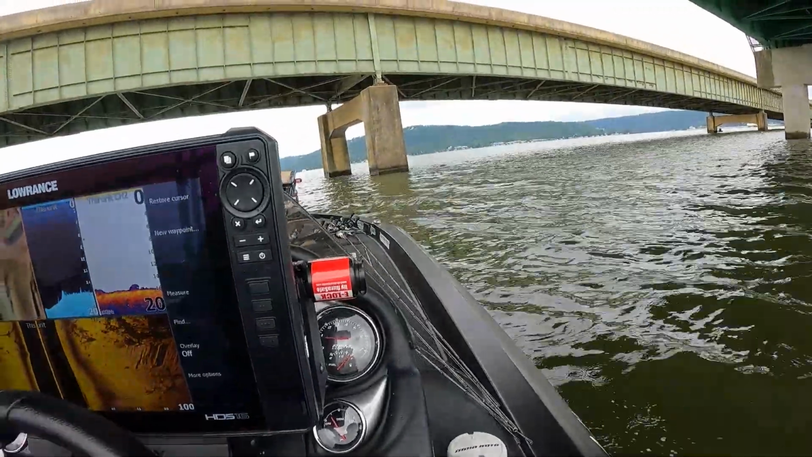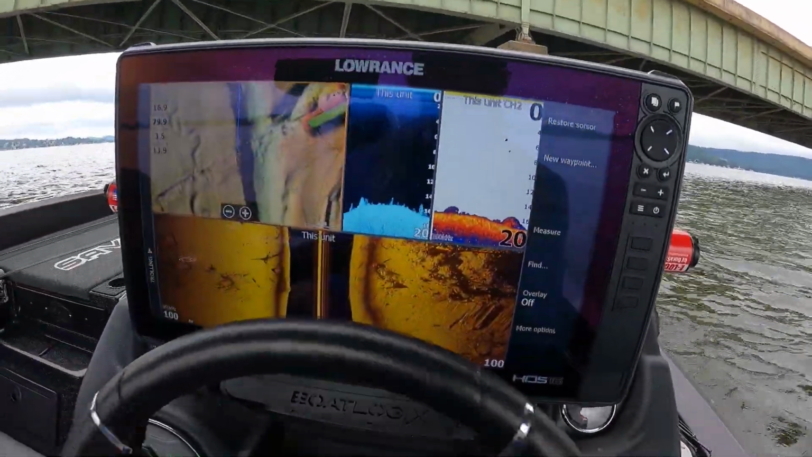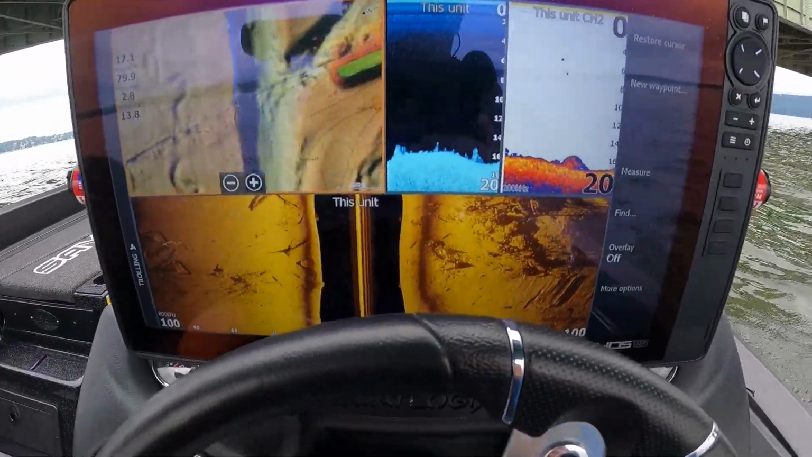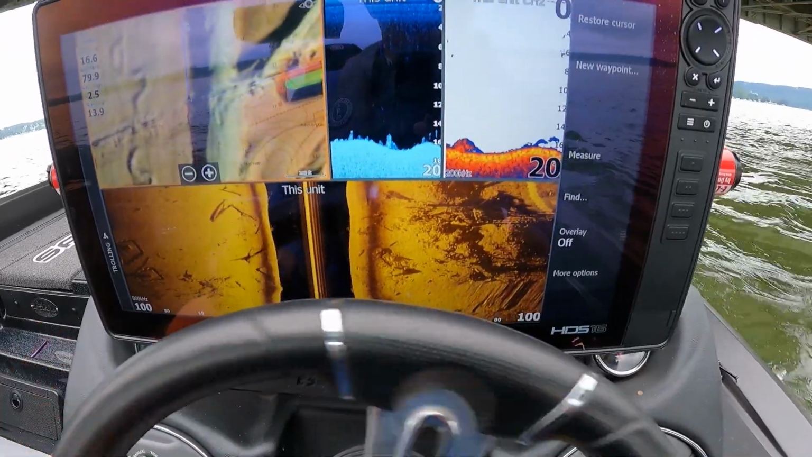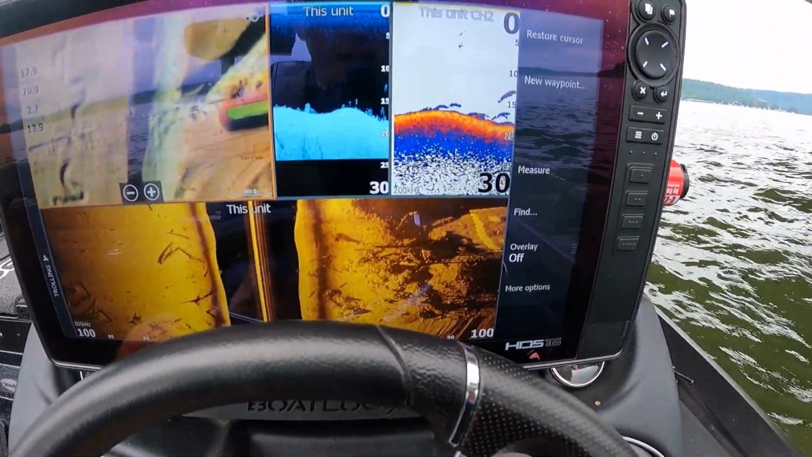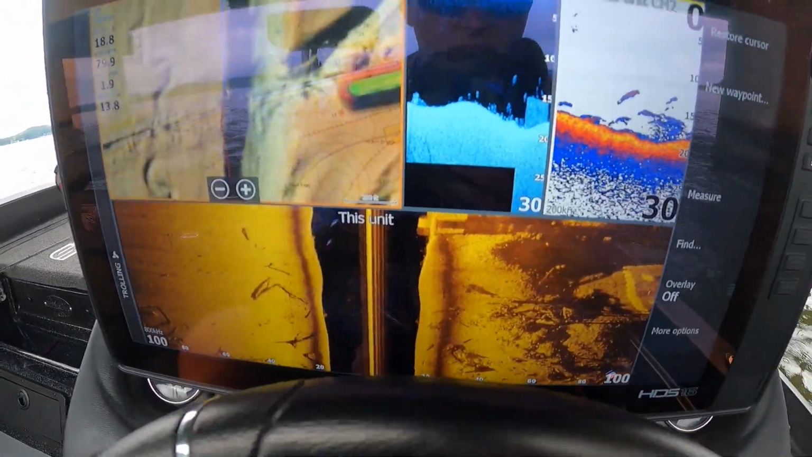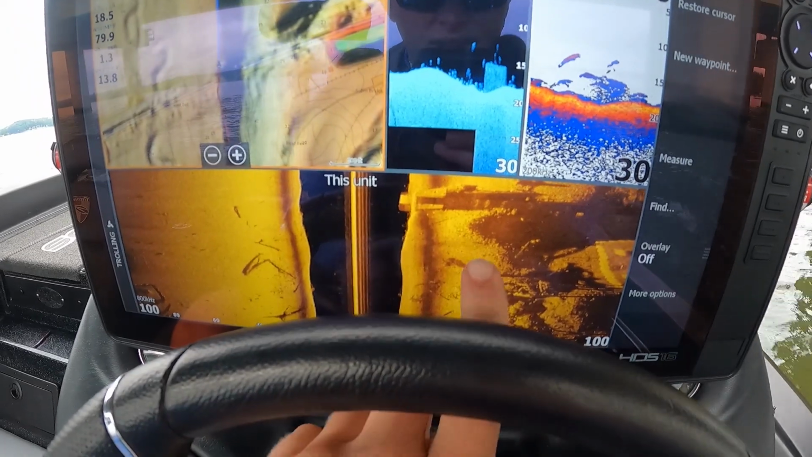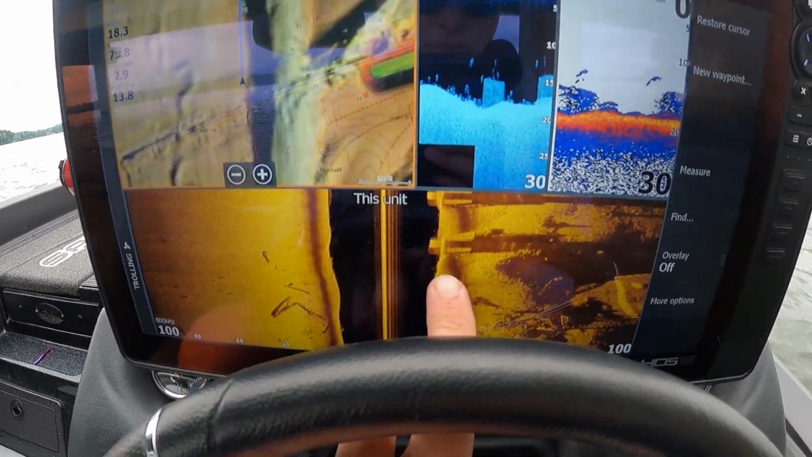So here's a bridge piling right here in front of us. We're going to idle up and stay about 10 feet or so off the bridge. As you can see, there's a bunch of crazy stuff down here, a bunch of rocks and debris. But what we're going to do is scan this bridge piling. So here we go, the bridge piling should show up. There it is. There's the bridge piling. And as you can see, there's fish scattered around the bridge piling.